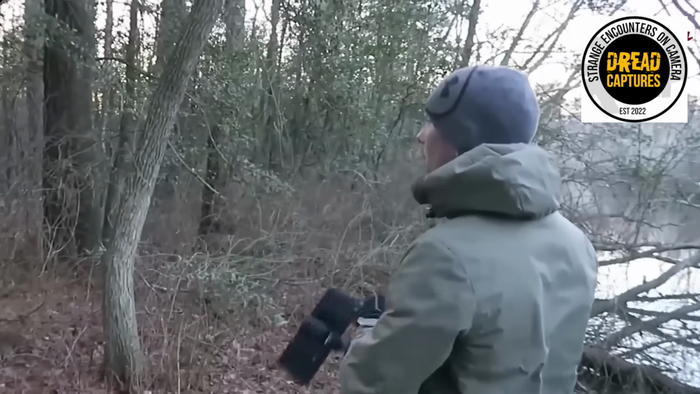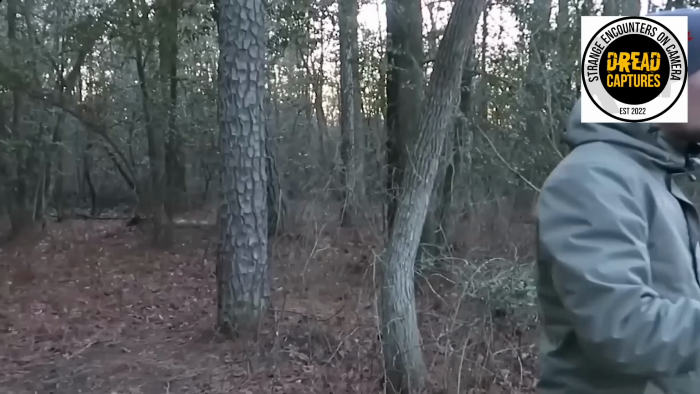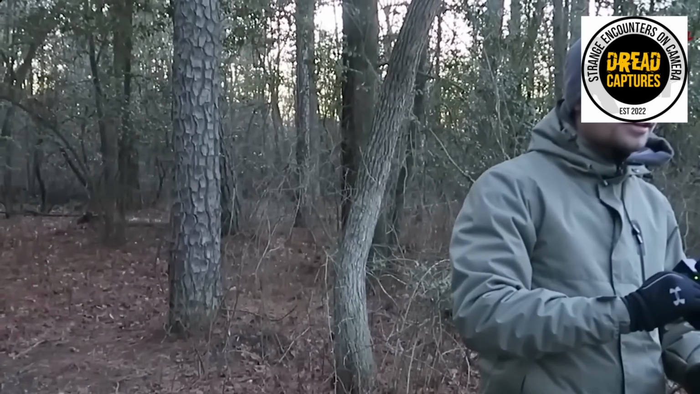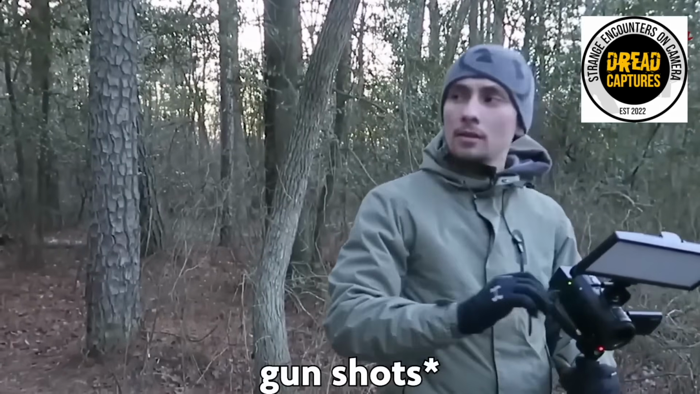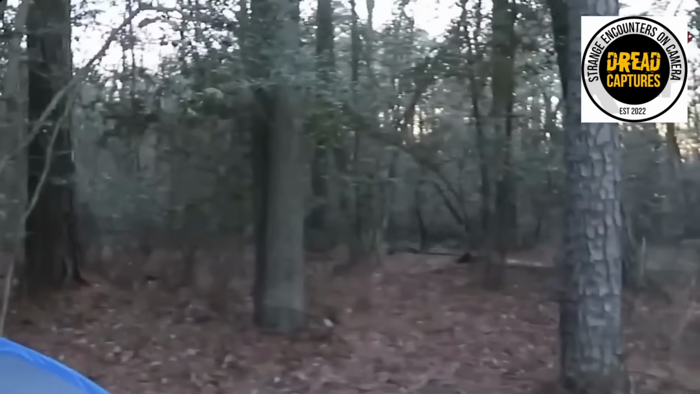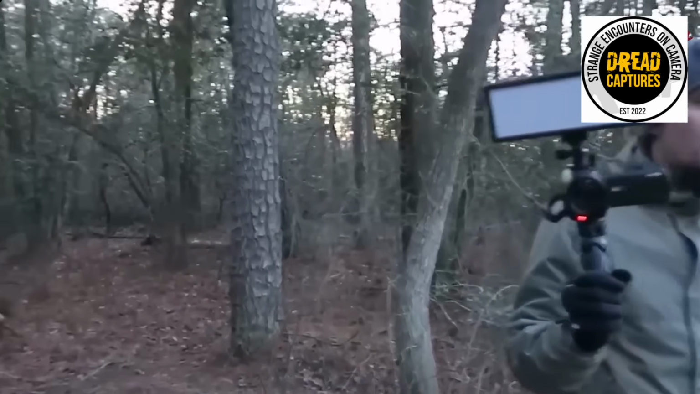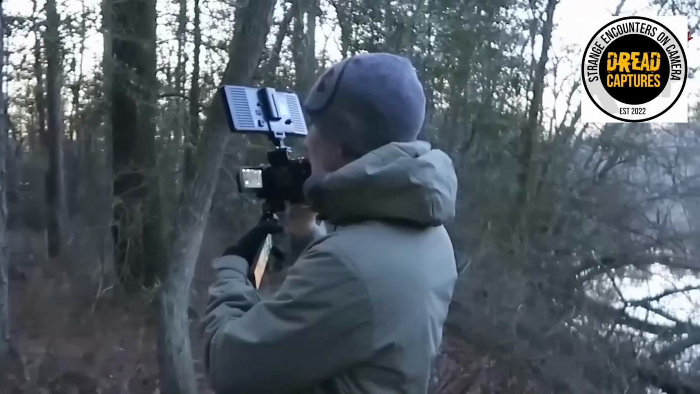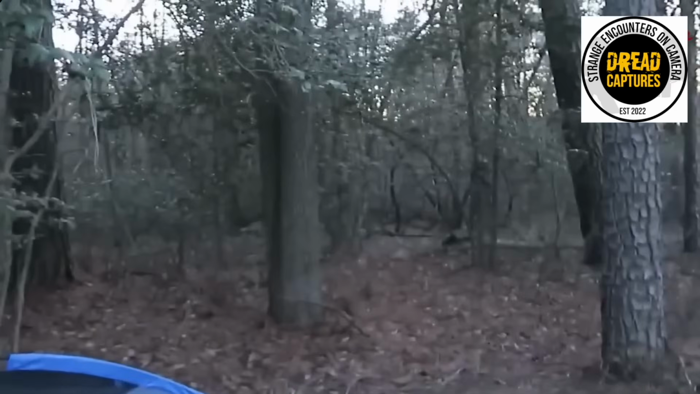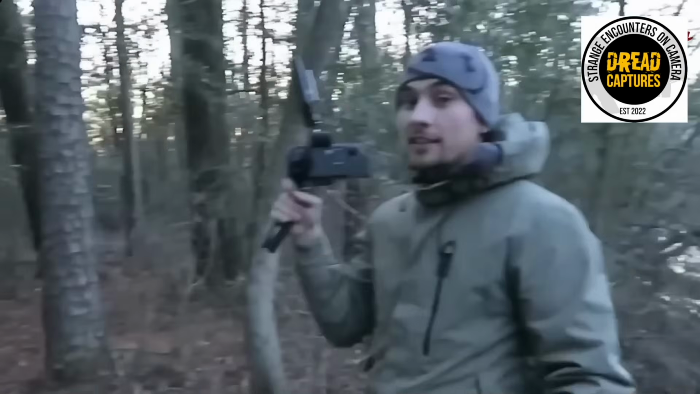Dude, I'm getting the weirdest vibes out here. I don't like it. What is that? We just heard another one. Now we're hearing coyotes. There could be somebody out here hunting for coyotes. It might be. It's getting much, much darker now, as you guys can see. What the? That's a kid screaming.